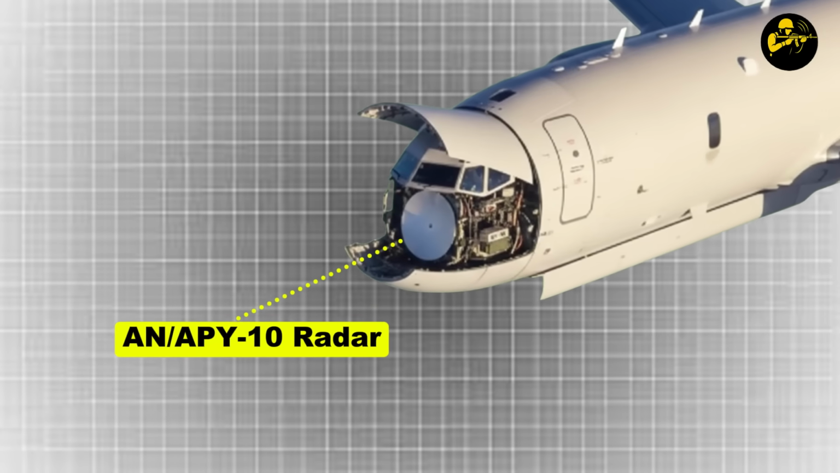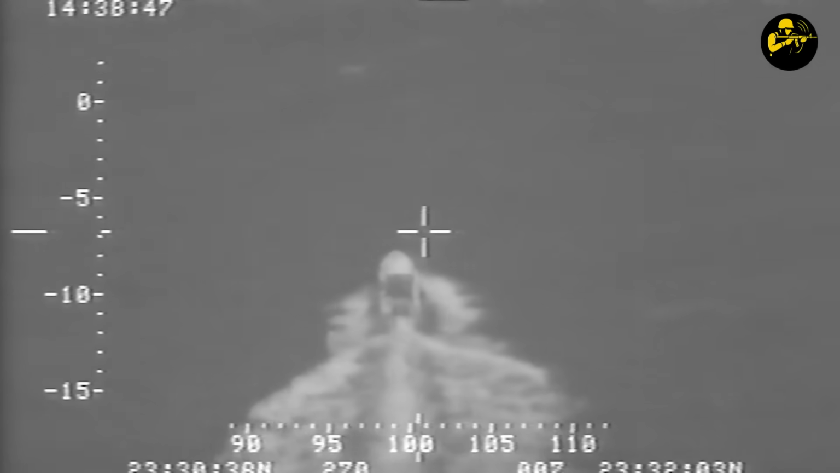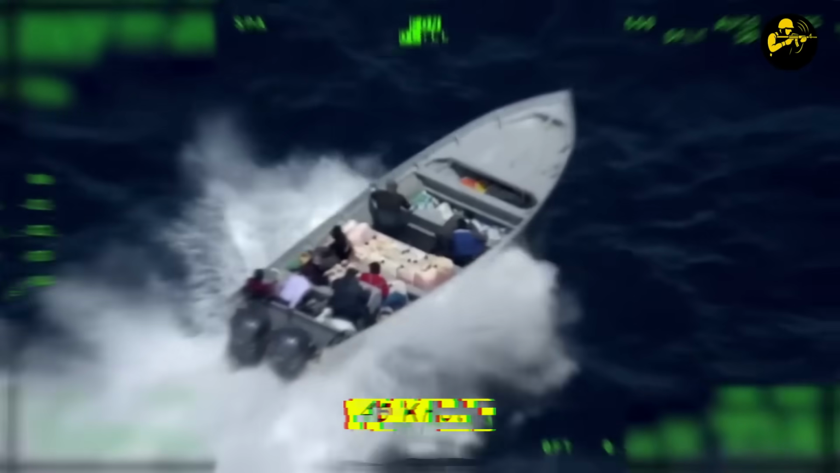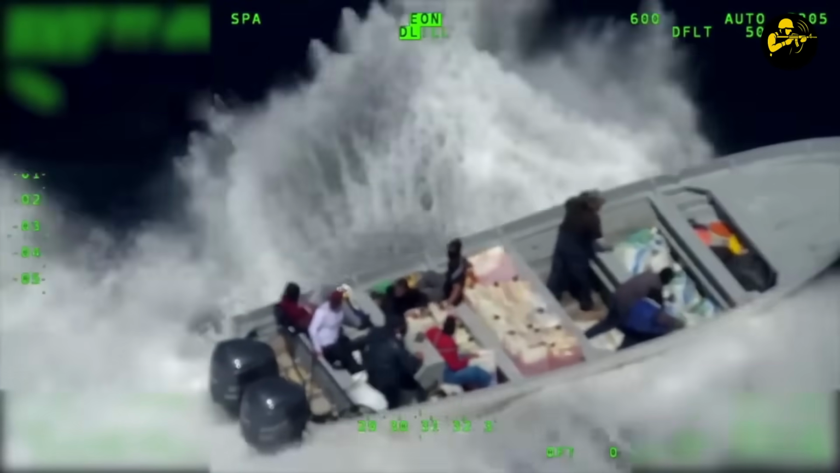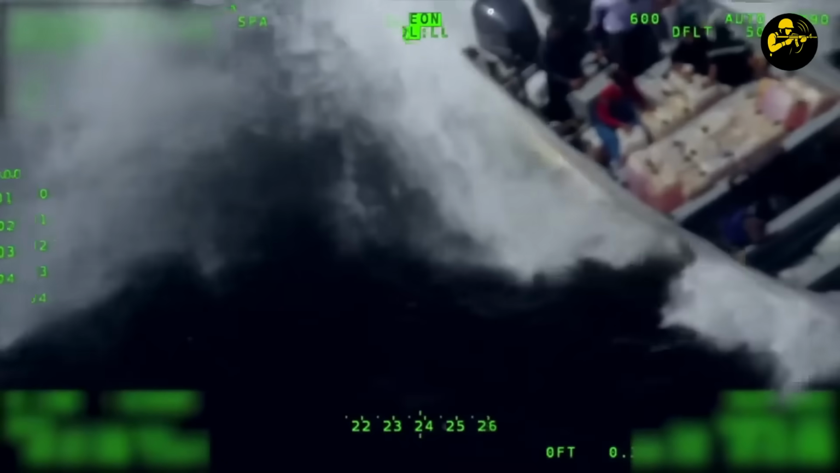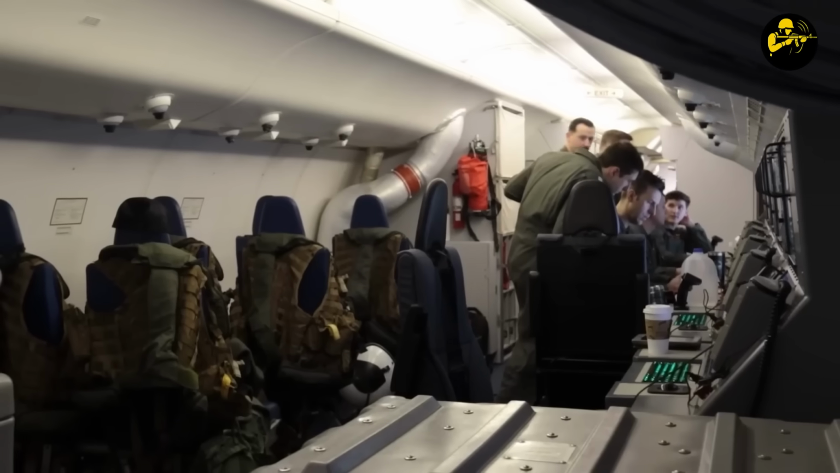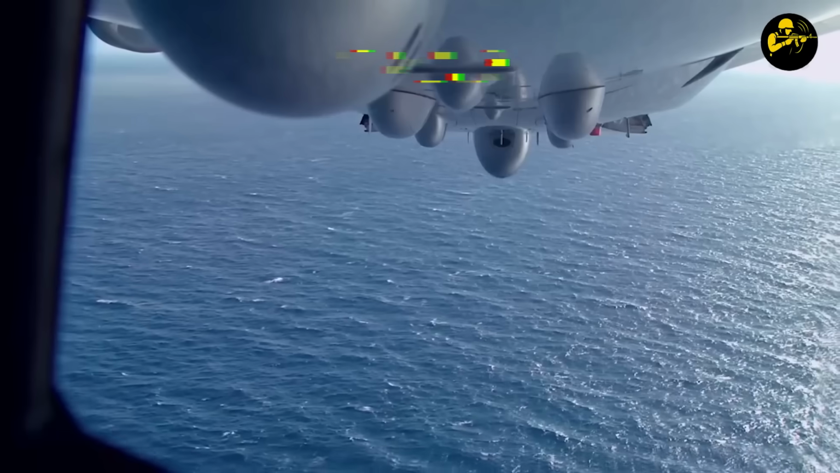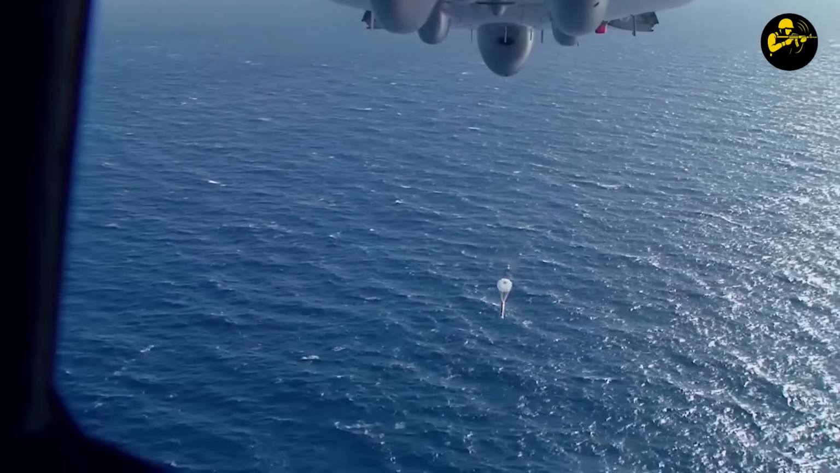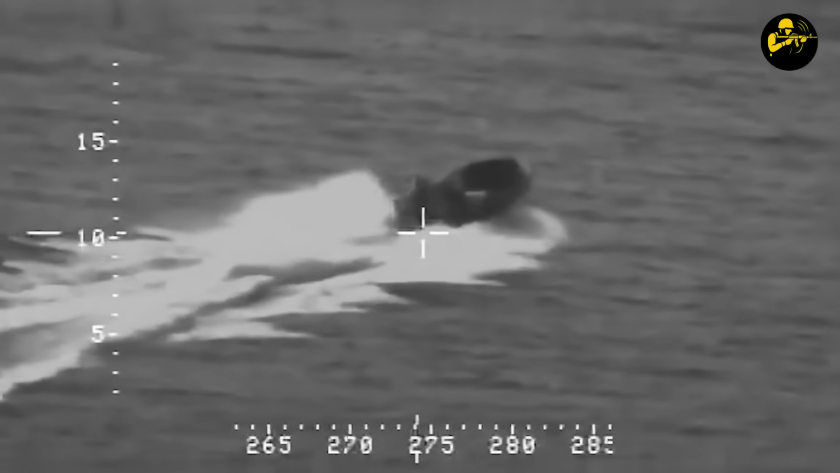Its AN/APY-10 radar had picked up the go-fast boat immediately. The signature was unmistakable. Twin outboards, 45 knots, heading north from Venezuela, riding what smugglers lovingly call the Caribbean Express. Basically, the I-95 of bad decision makers. And because the Poseidon crew believed in doing homework, they even dropped sonobuoys to record the acoustic signature. The sensors picked up two Mercury 300 horsepower outboards running slightly out of sync because evidently engine maintenance didn't make the cartel's budget this quarter.